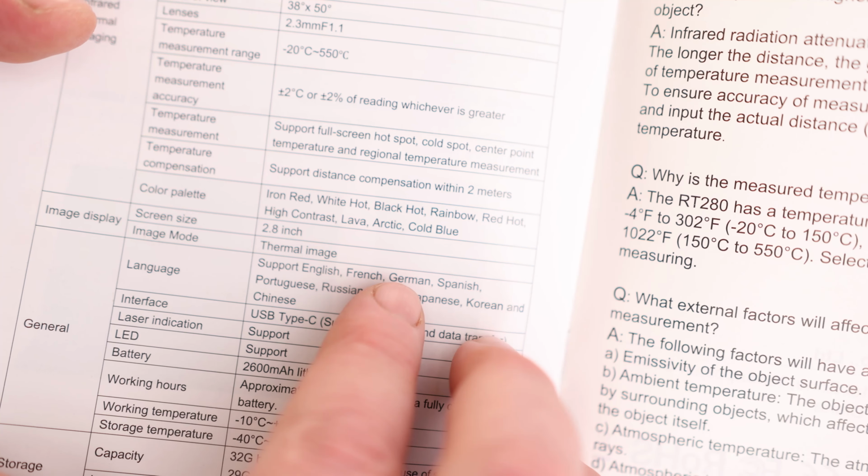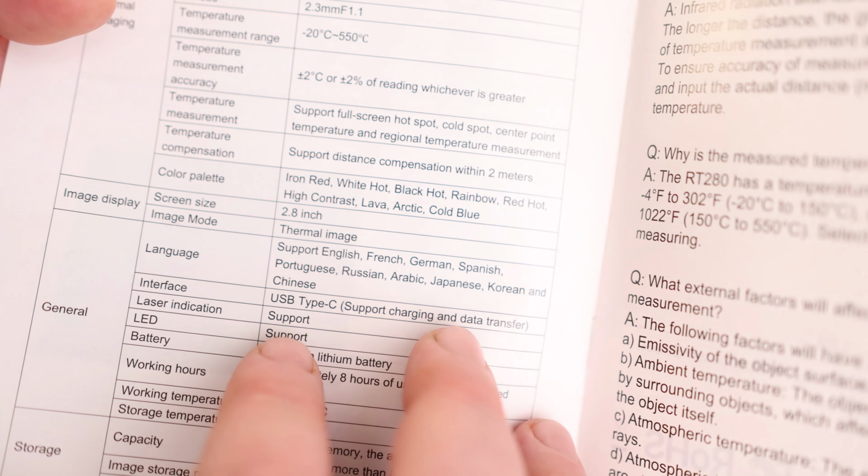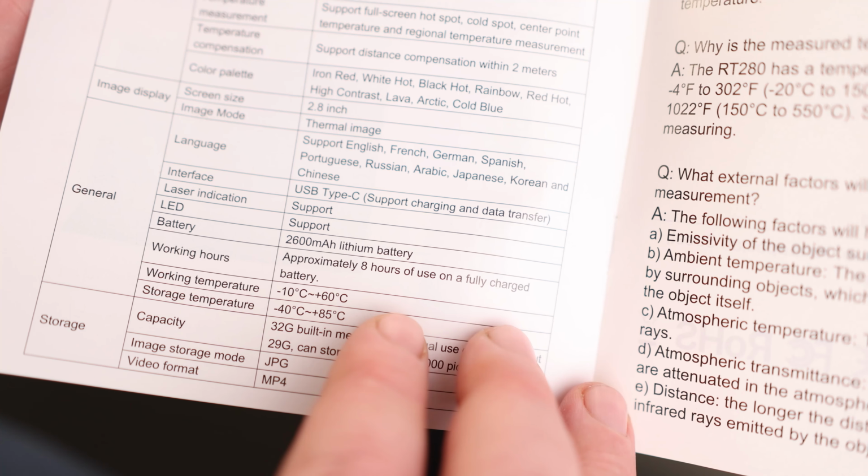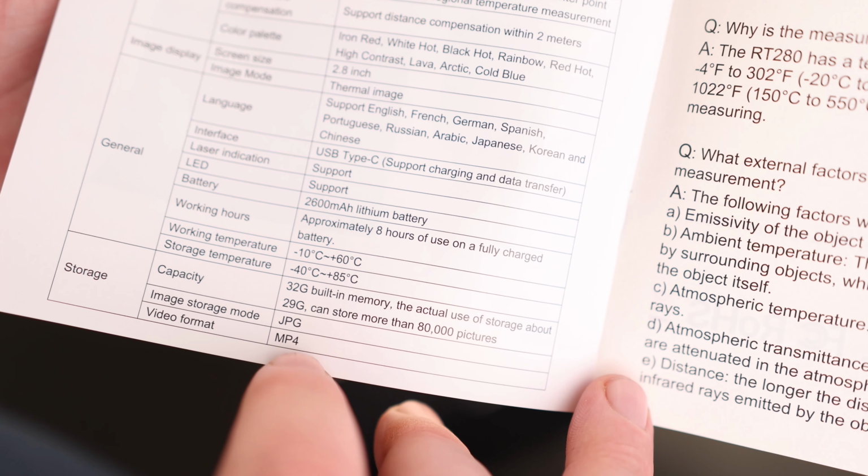Got a whole bunch of different color palettes on there, so that's awesome. We got a screen size of 2.8 inches. 2600 milliamp hour battery. It says that should last approximately 8 hours when fully charged. And there's 32 gigabytes of built-in memory.